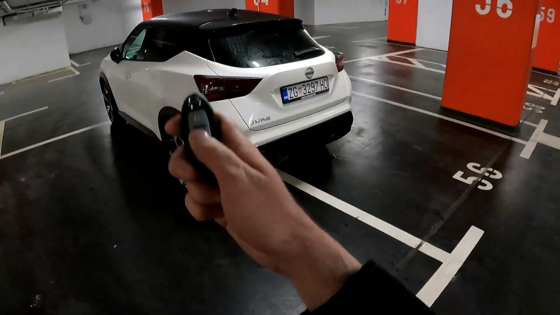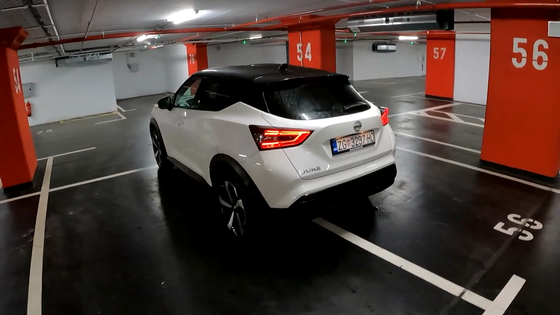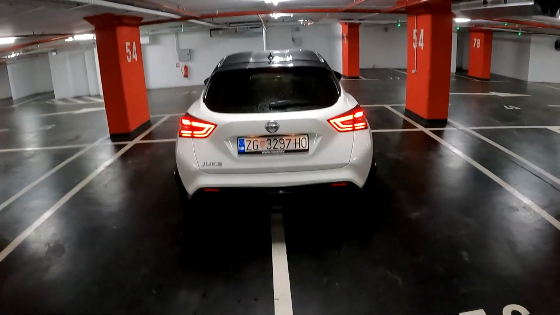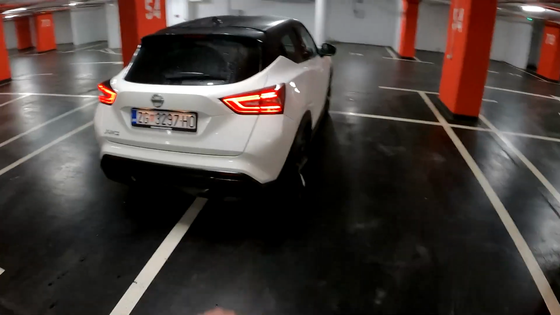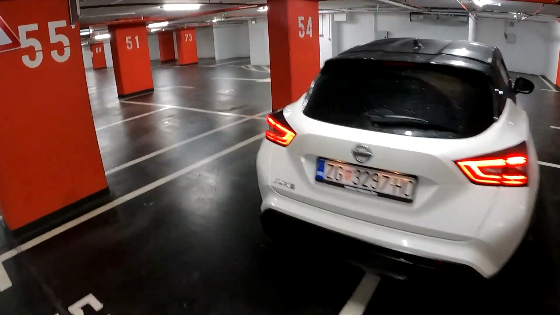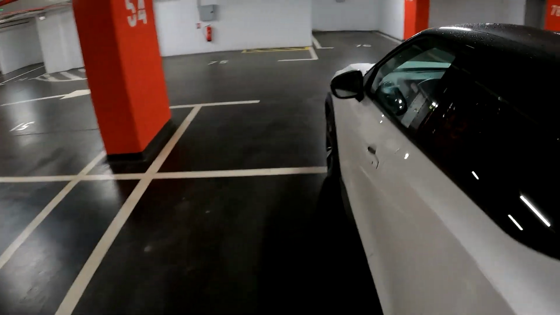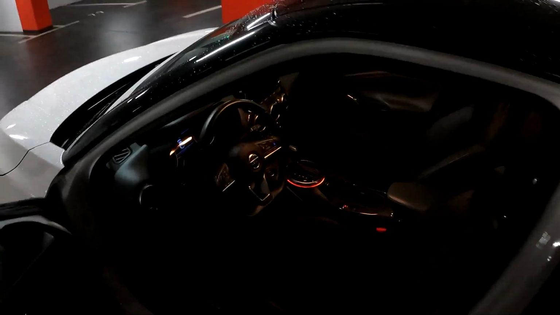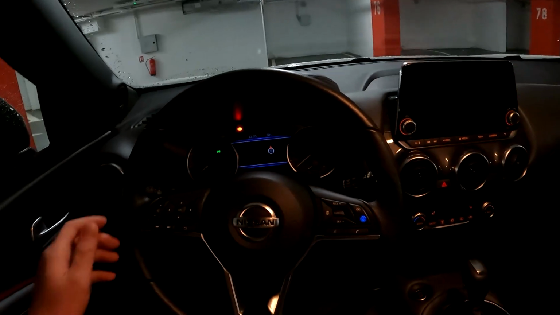And let me unlock it again so that you can see the new LED lights at the back. So horizontal LEDs, we don't have fake exhausts, so clean look. And without further ado, let's take this thing for a spin. So here you can see the ambient lights, and let's start the drive.